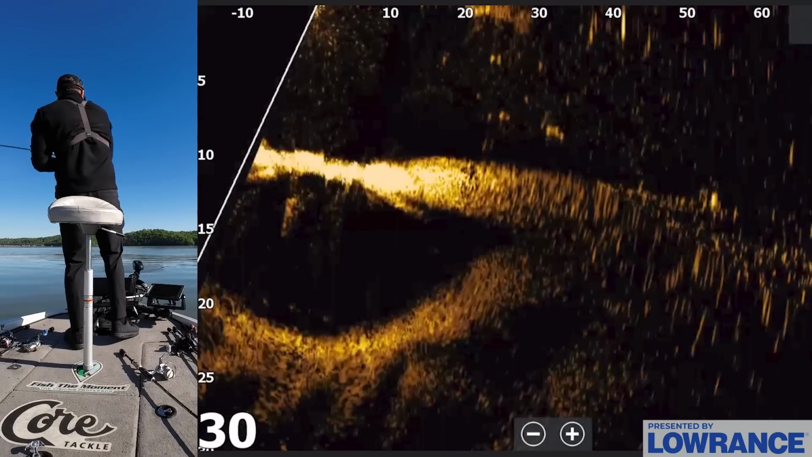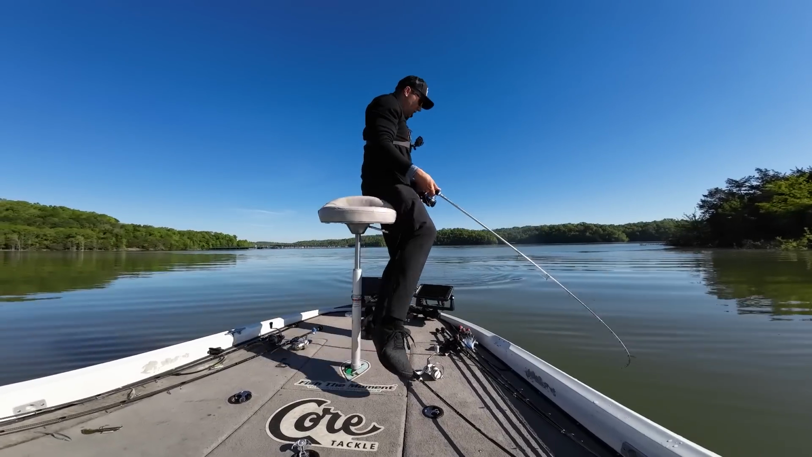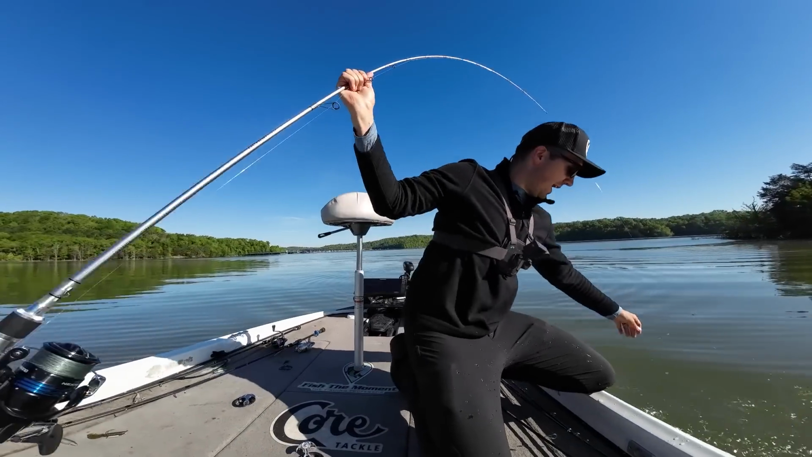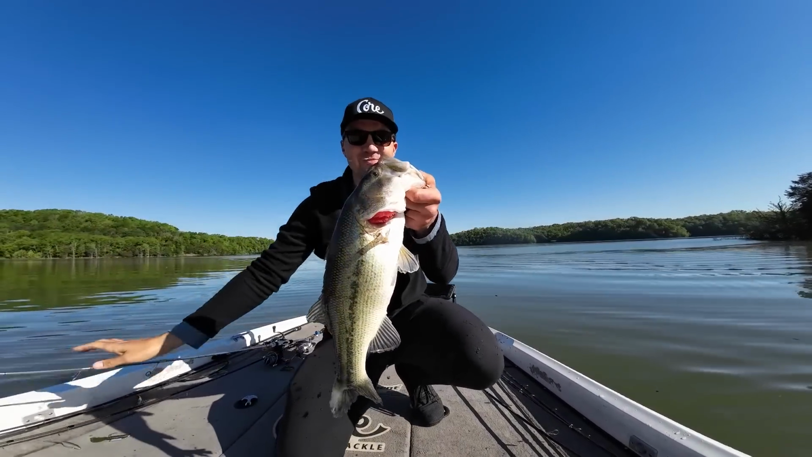My goodness, guys. Okay, so obviously you don't need forward facing. This is not a forward facing fish. I just threw the jig head minnow over there. Watch that fish bust. We're in this area. You freaking catch a tank. That's a big largemouth for Beaver, guys. That's a solid 4.5 pounder.